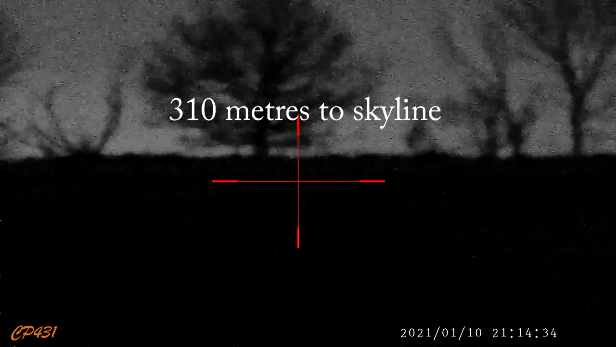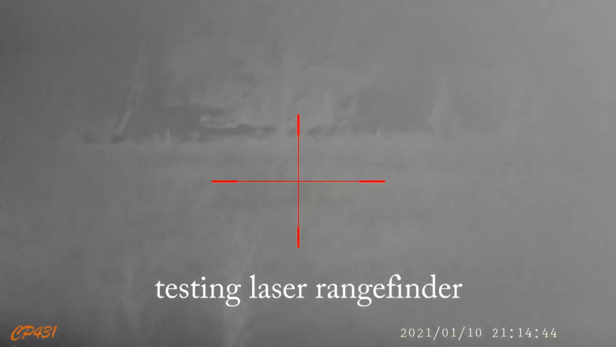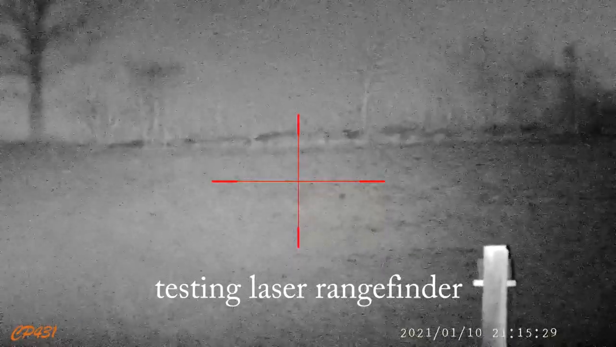Illuminator's on. Right, illuminator's off. Illuminator level 1, level 2, level 3. Now that's the PDIR.